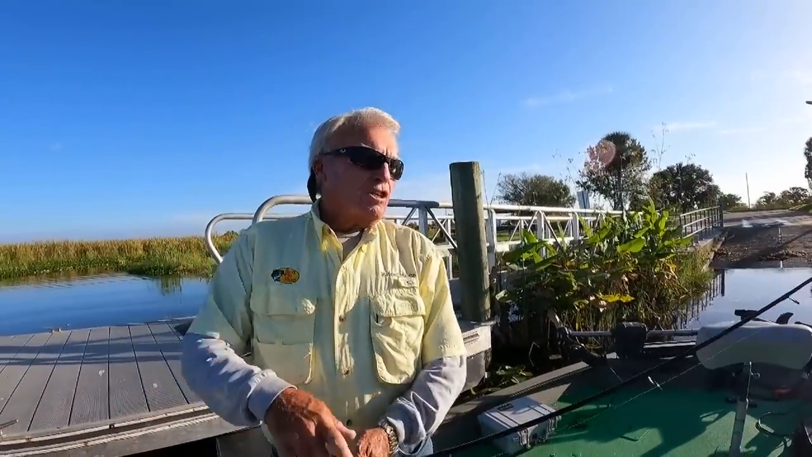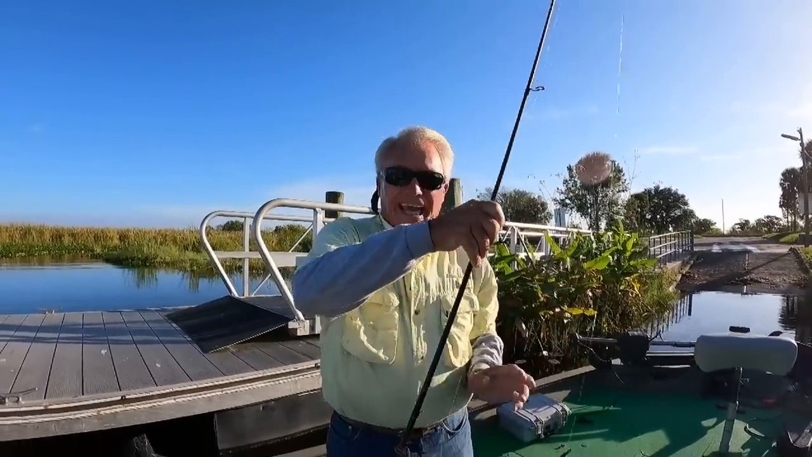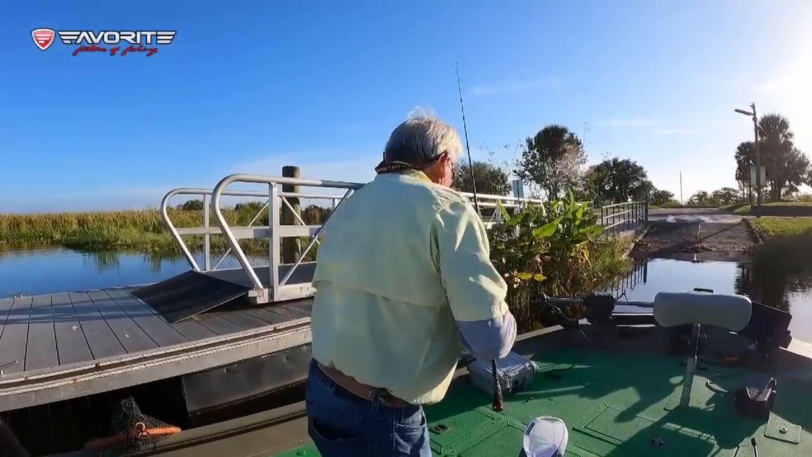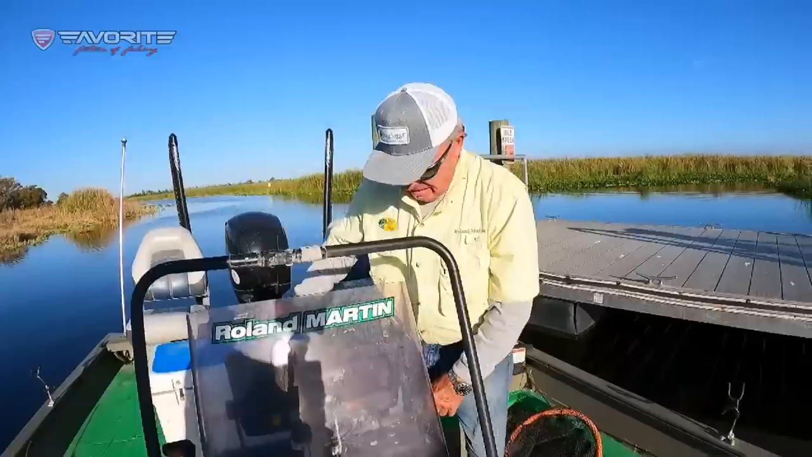I'm going to take this little light spinning rod, my forward-facing sonar, and a little bitty jig, and I'm going to catch some beautiful crappie. So just hold on for a second. I'm going to motor on out there and see what happens. Okay, folks, crappie time. Start the motor up.